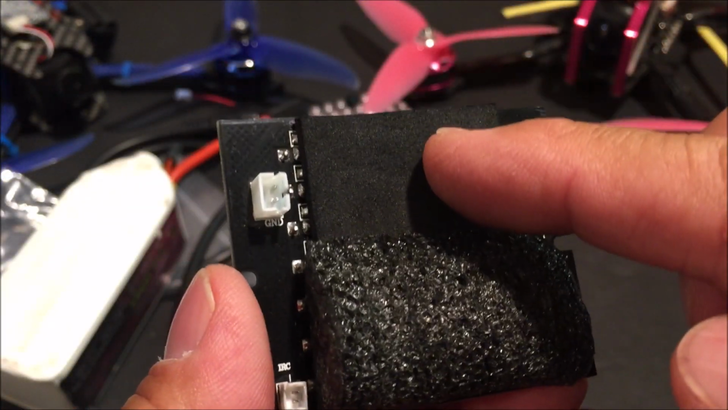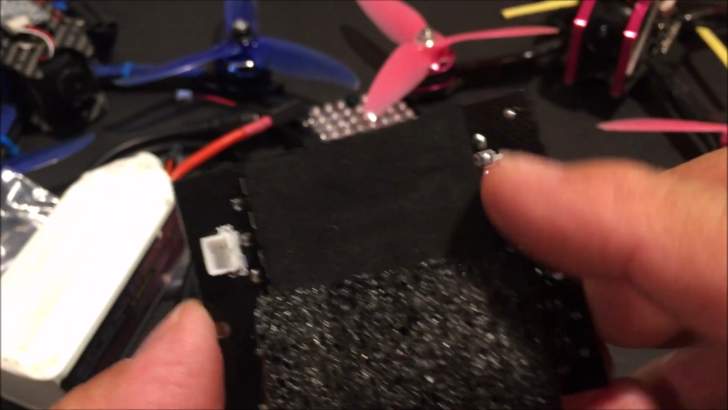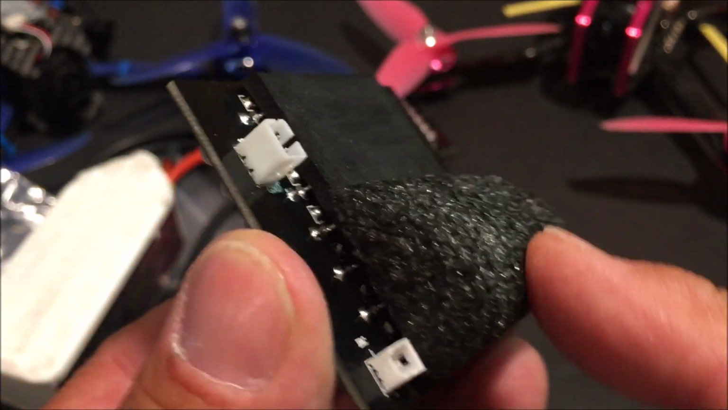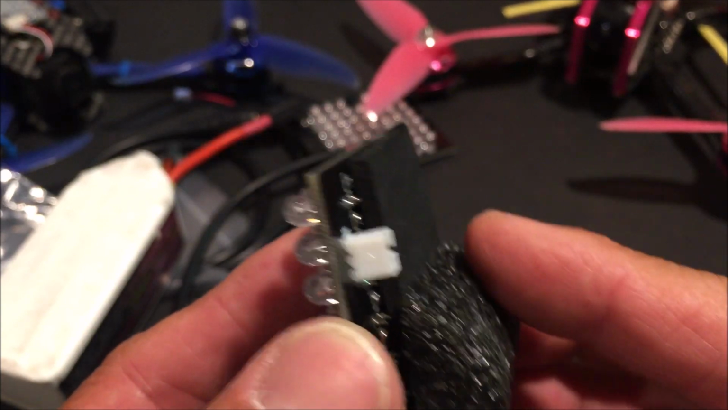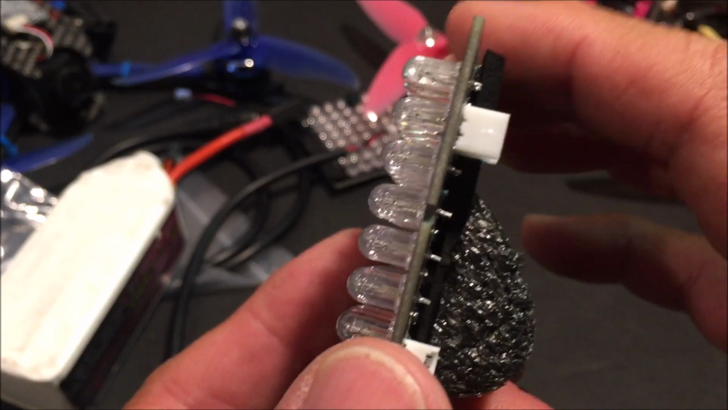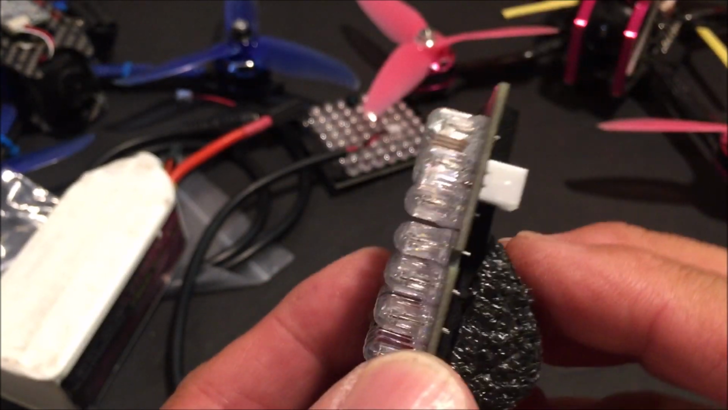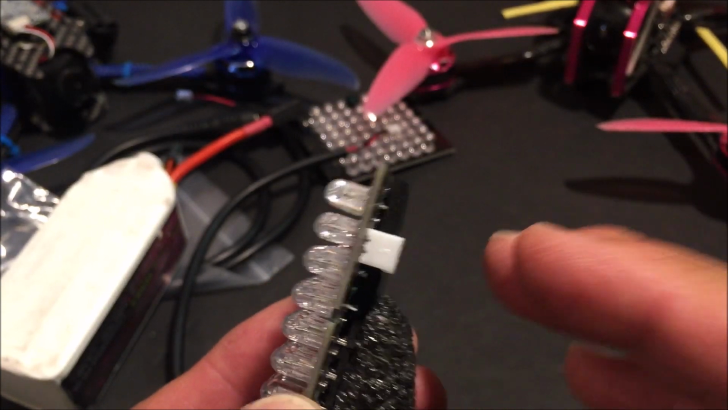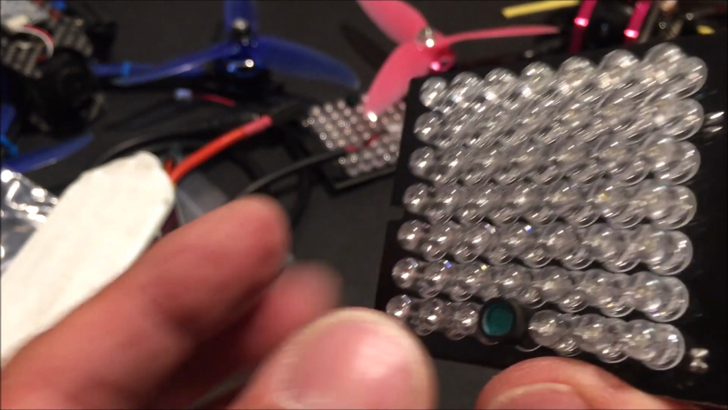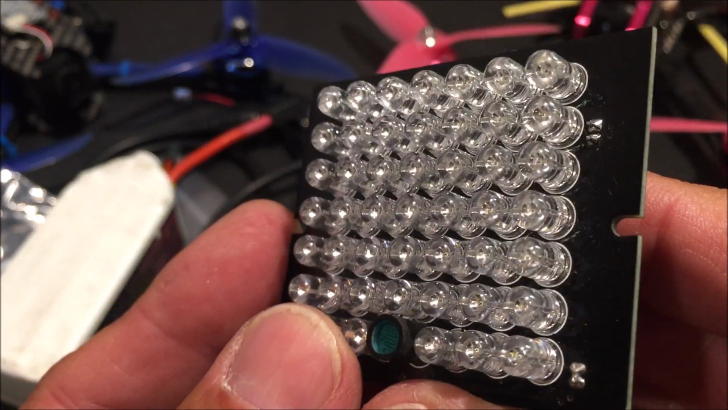A foam pad was hot glued to the back of the panel to seal off all of the exposed solder joints, and also a piece of sponge to give the panel a bit of an upward tilt to match the camera angle tilt. Now, one advice is to limit your camera angle tilt so you don't go too fast in the dark, since the infrared lights are good for illuminating up to about 30 meters.